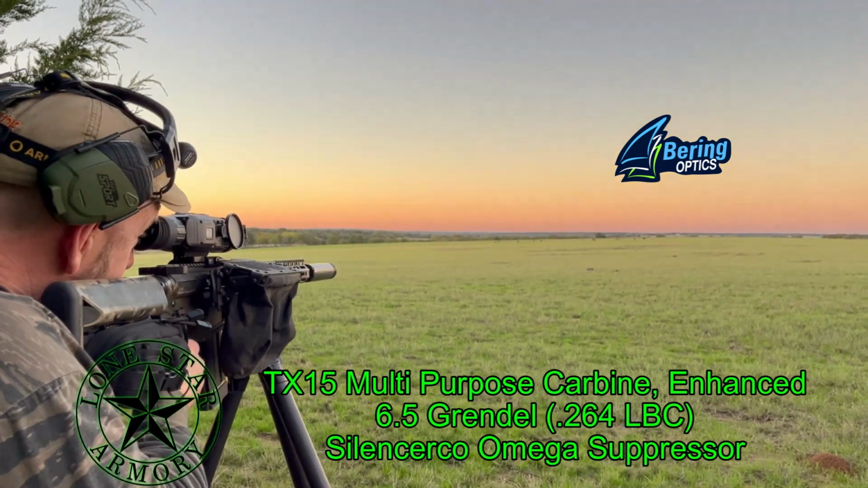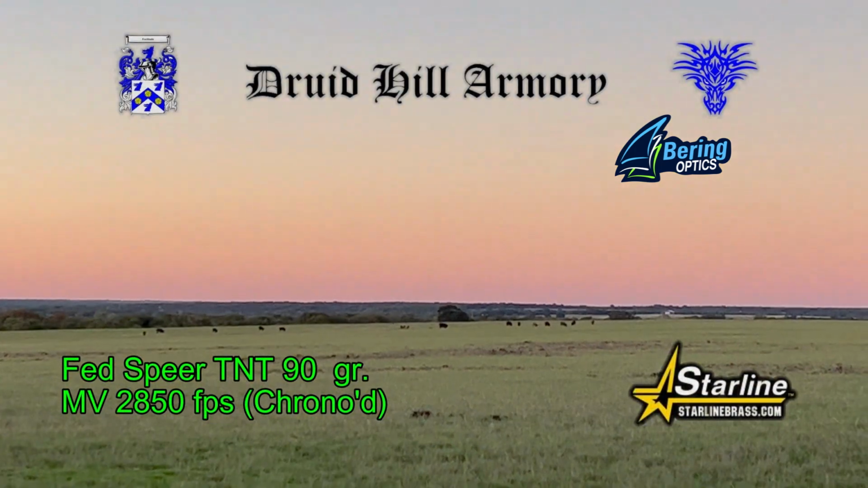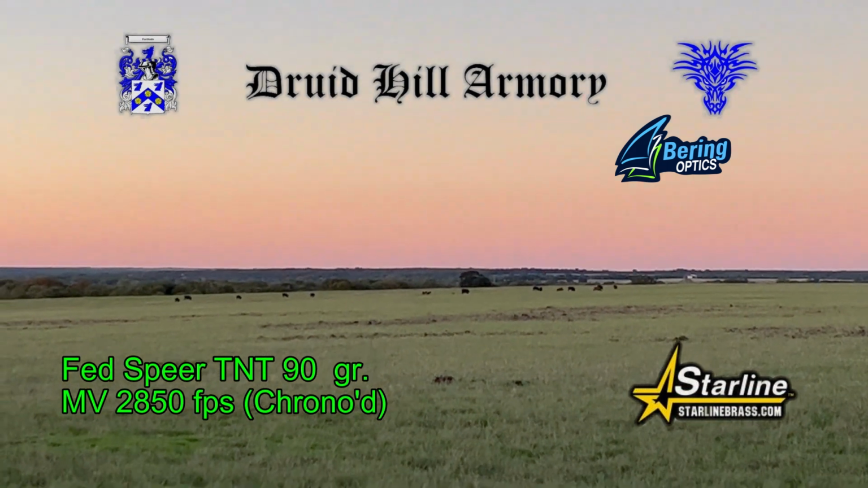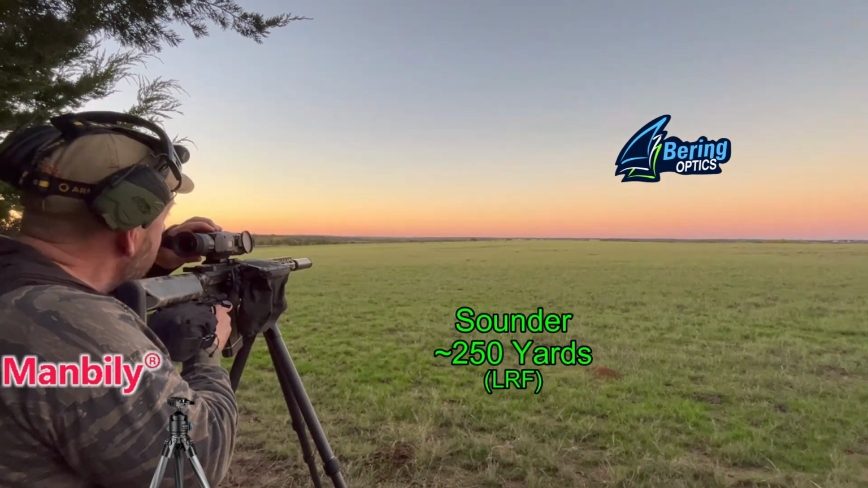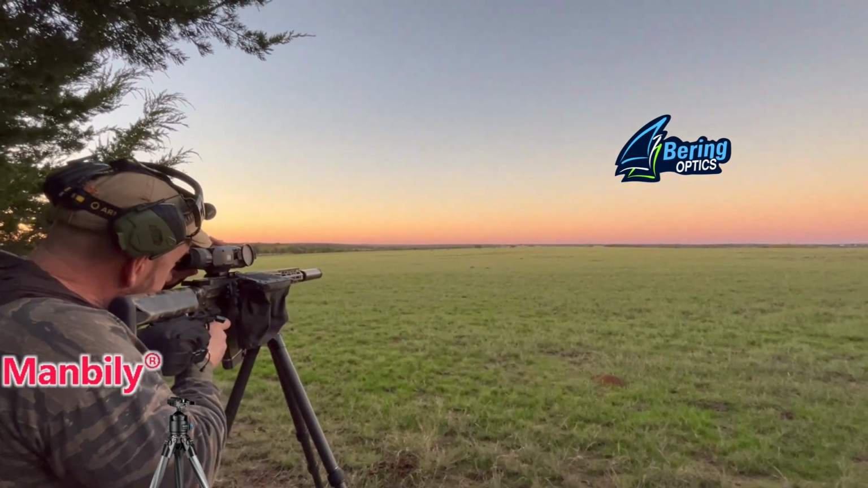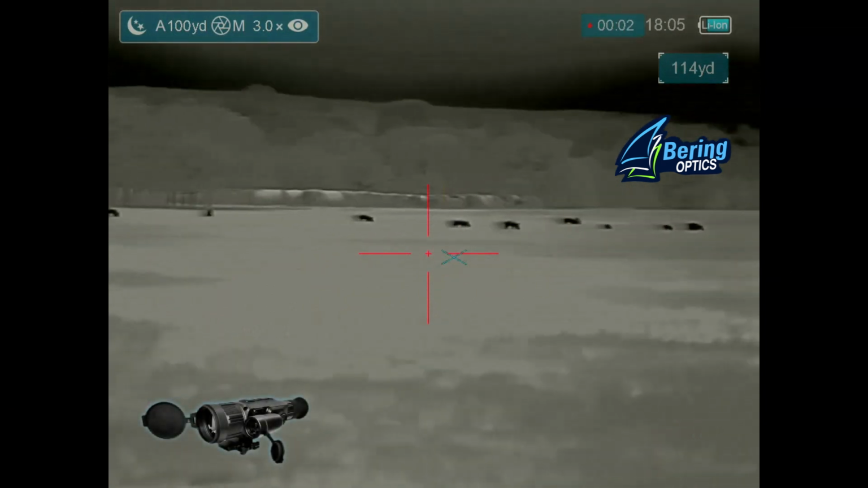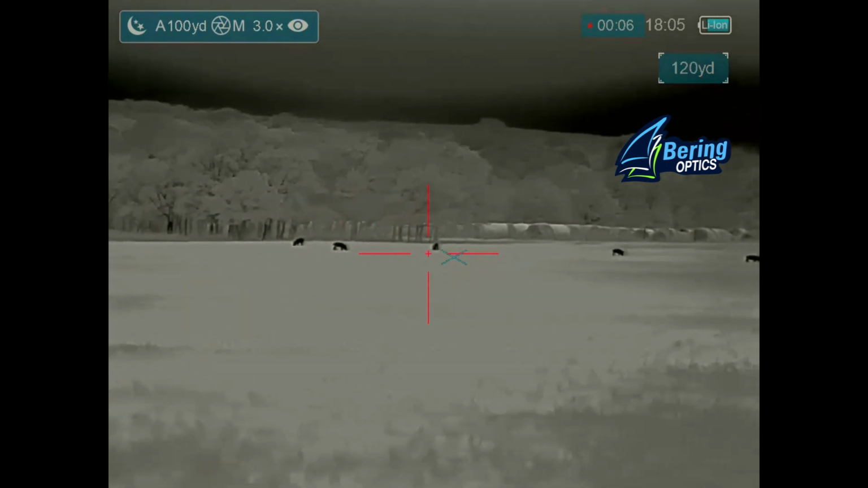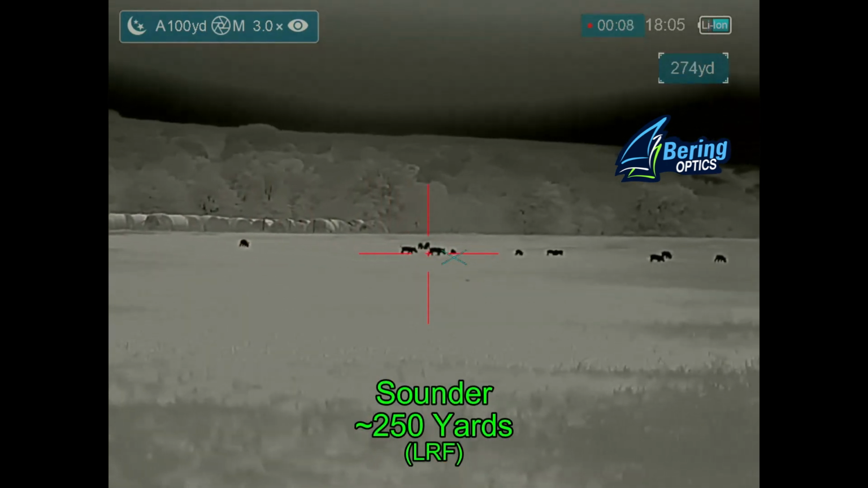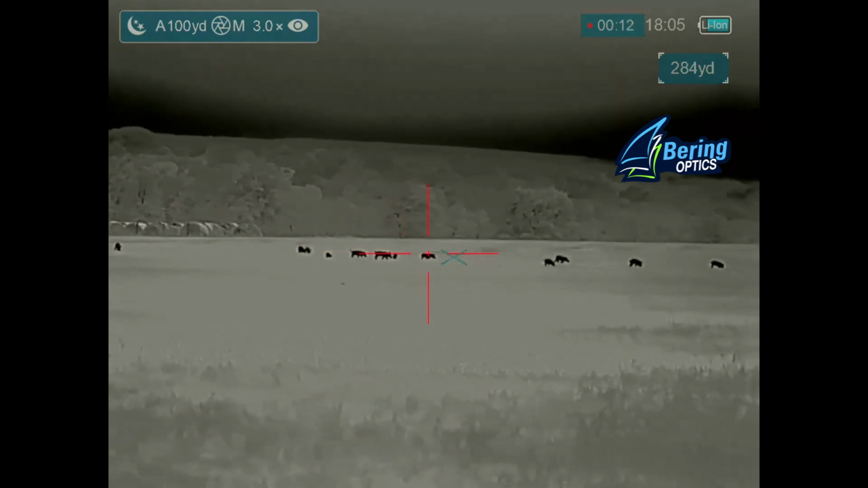And here I'm looking at the hogs. I'm on my TX15 multipurpose carbine enhanced from Lone Star Armory, shooting Federal Spear TNT 90 grain bullets, loaded by Druid Hill Armory in the Starline Brass, and that sounder is out there at about 250 yards. And that's the view from my rifle. Going through just assessing the sounder.